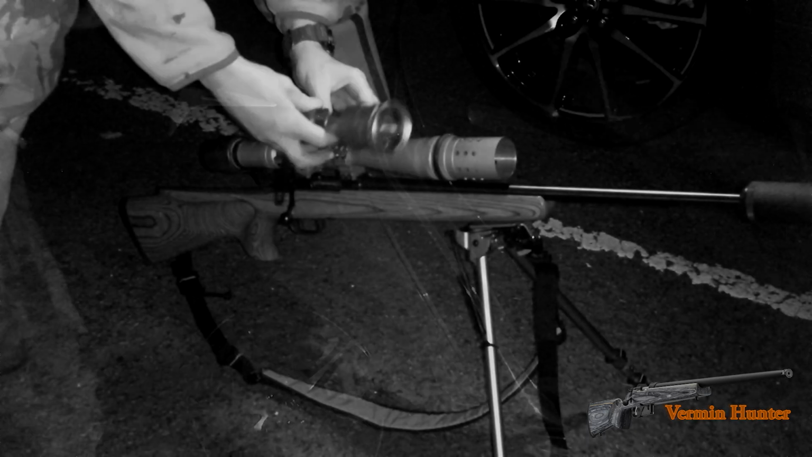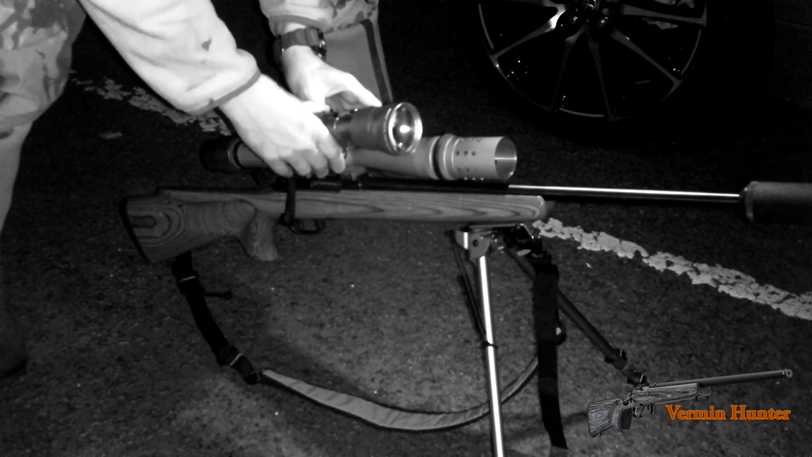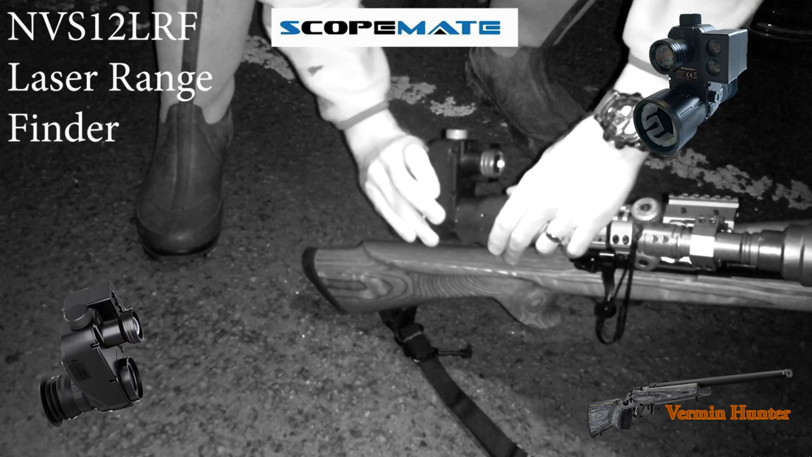I use a Centrefire CZ527 in 223. I use Norma small game 55 grain Vermin tip bullets. This gun really likes them, it performs well with it. Very flat trajectory with the 223 and takes foxes out 200 metres pretty flat.